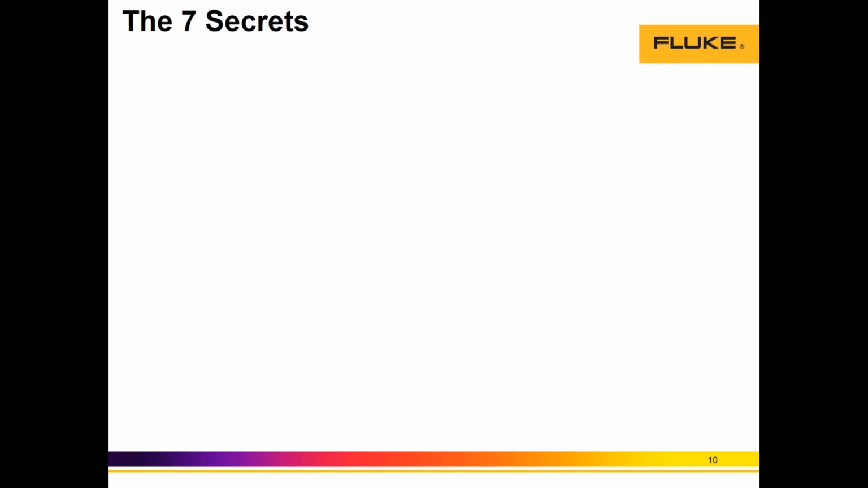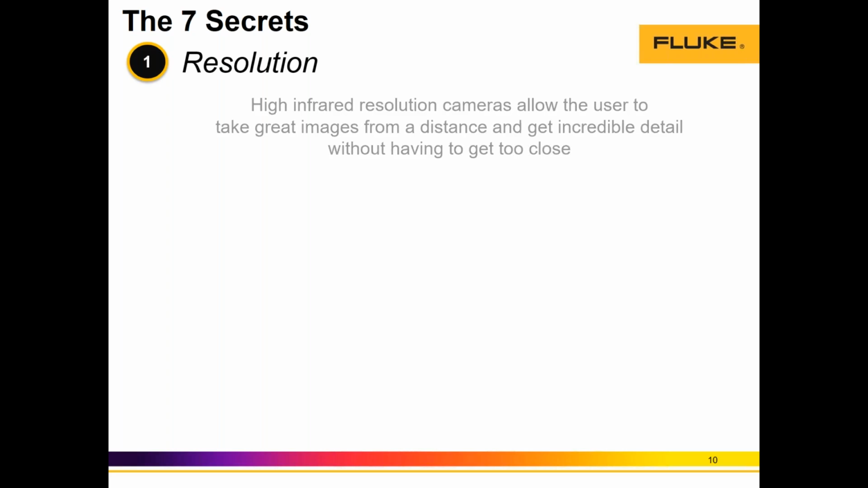So now that we have set some baseline around the fundamentals of thermography and the applications in the markets, let's talk about the 7 secrets, right? What are the Fluke 7 secrets, 7 recommendations to have a best-in-class thermal image? And the first one is resolution. We're going to talk about resolution for a few seconds.